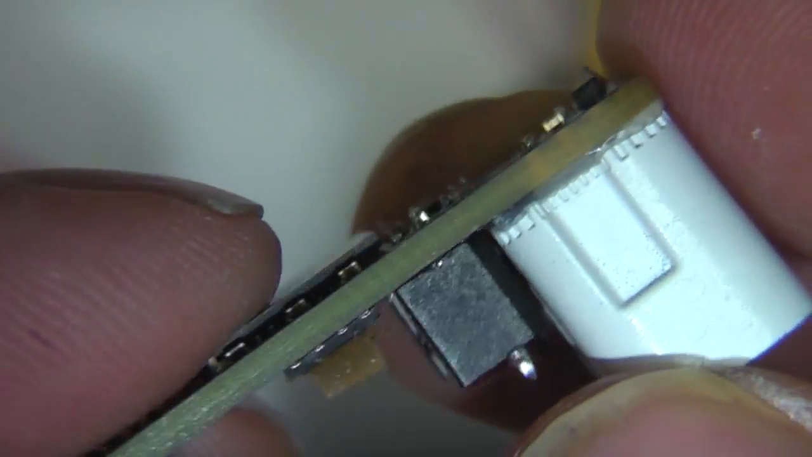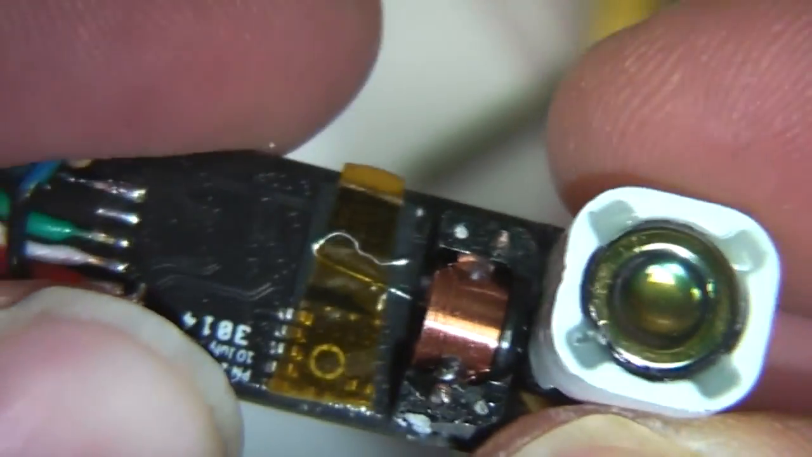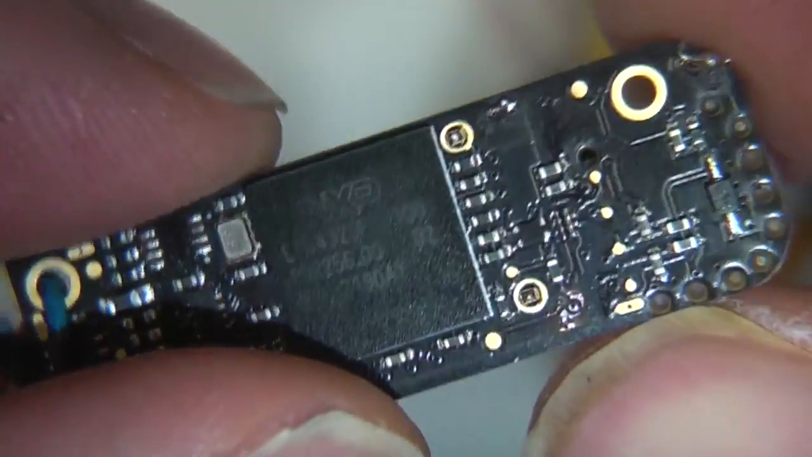So I think it's probably time to take this lens holder off, which I appreciate may well screw up the alignment, but hopefully we should be able to move the lens around and see what effect it has on that gradient. I'm quite curious to look at the sensor in more detail anyway, and I've got another one of these coming hopefully, so let's go for it.